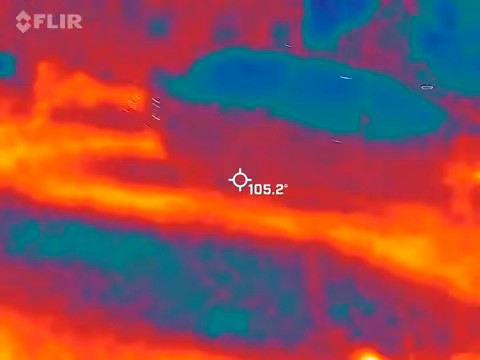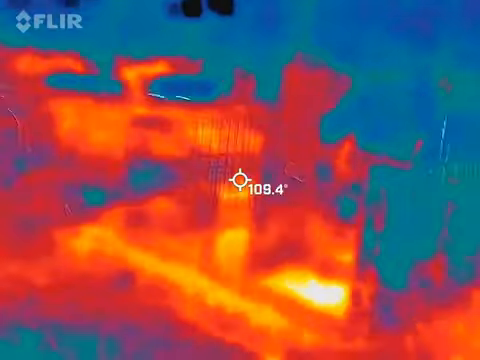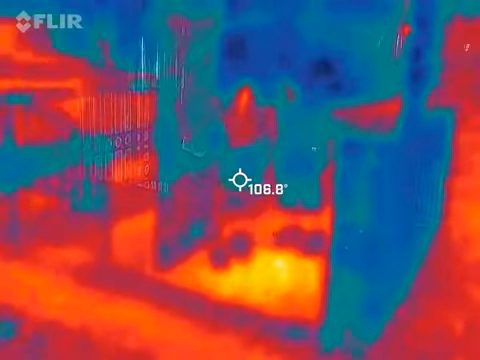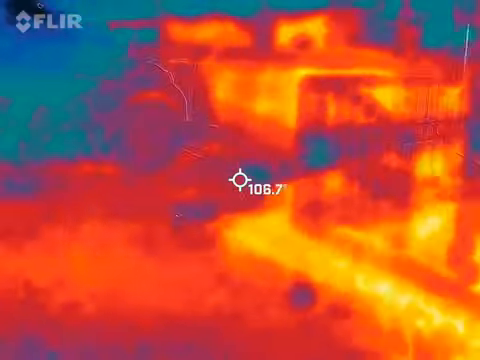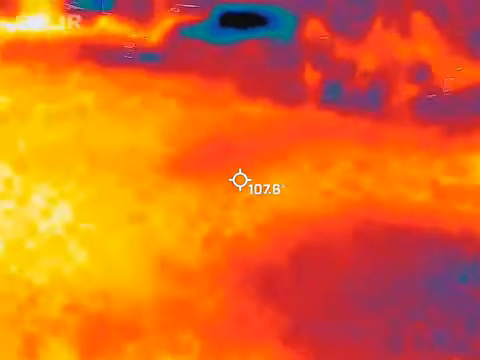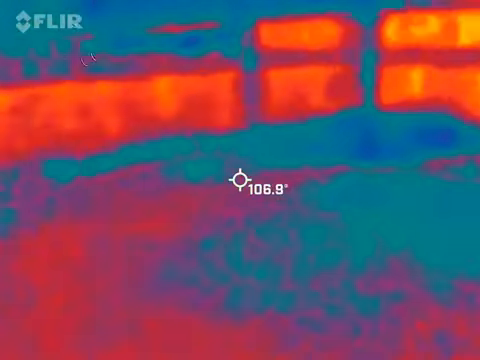Anders is into it. He is in it. Walking it off. Let me pull everybody over to this area.